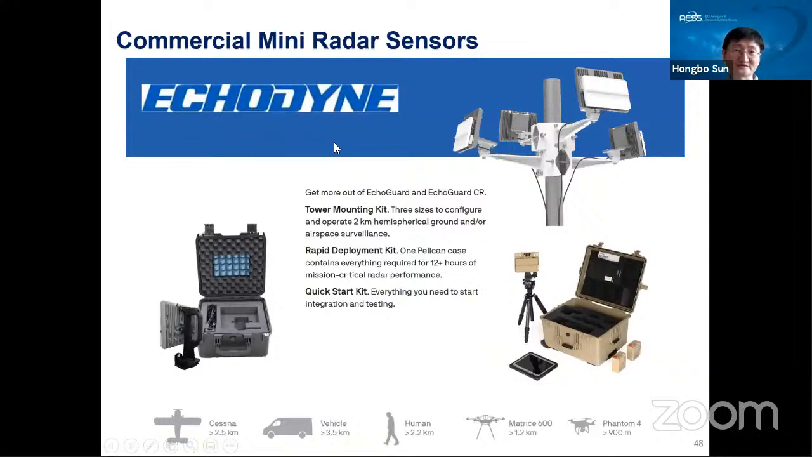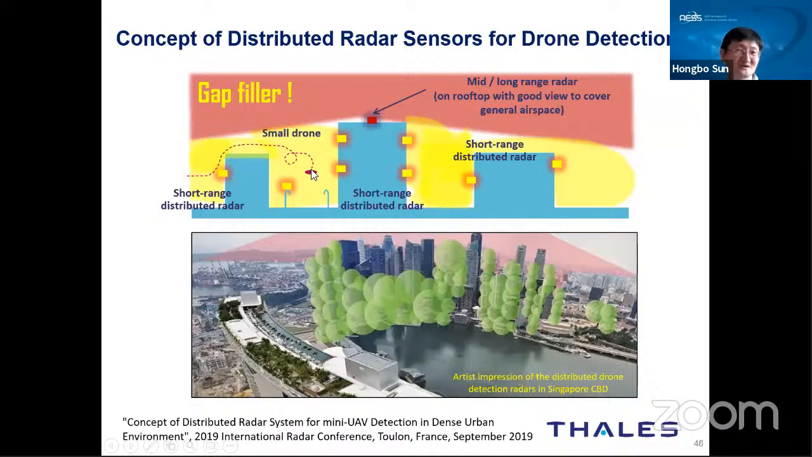Here you have another example. This is a company from the United States. It's not a module like this. I think this is already a whole system, a commercial product for a radar sensor. You see, you can even install it on a small tripod. Even this small radar system can easily detect drones. For example, it can detect the Phantom 4, which is also a very small drone, at 900 meters, which is a very long range. So it will be good enough to cover the gaps between the buildings.